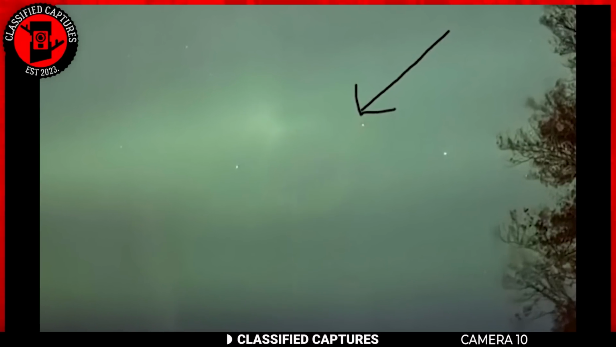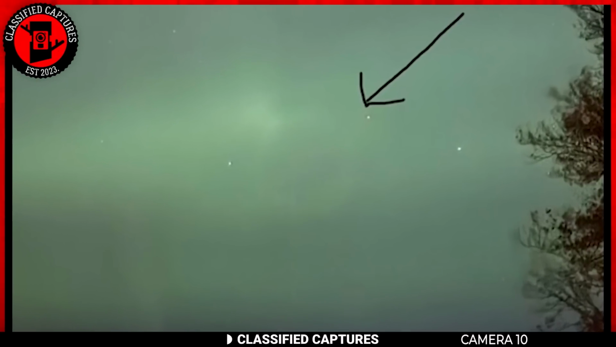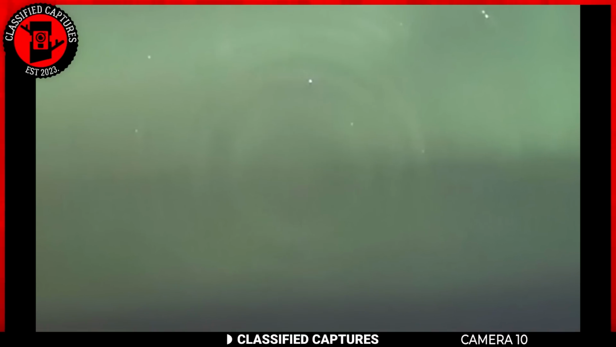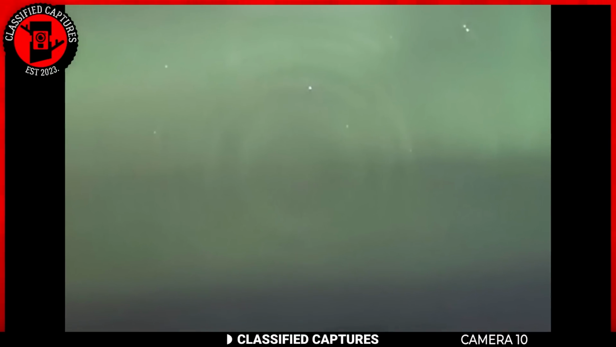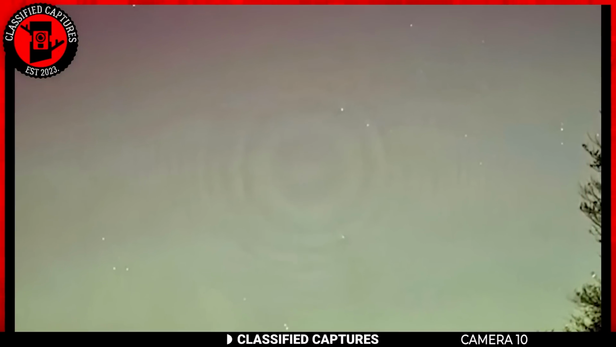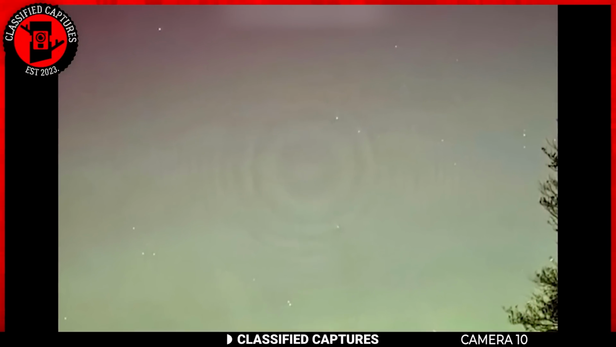Fast forward to recently, a woman was out one night when she captured something unusual in the sky. The footage shows the night sky glowing an eerie light green, and within it is a strange spiral pattern. At the center of this spiral, it appears as though there's a hole, almost like it's creating a vortex. Could this be evidence that Einstein's theory was right all along?